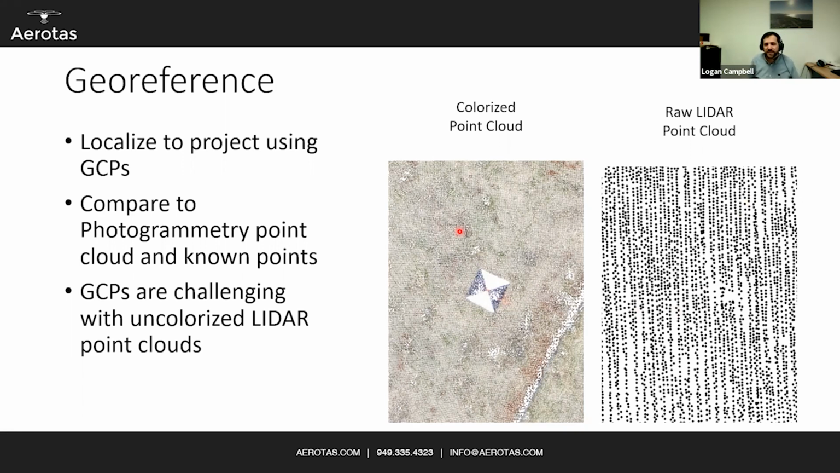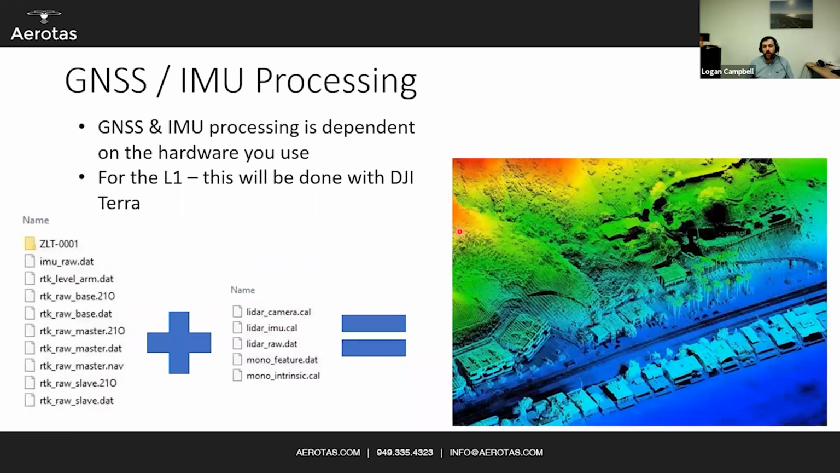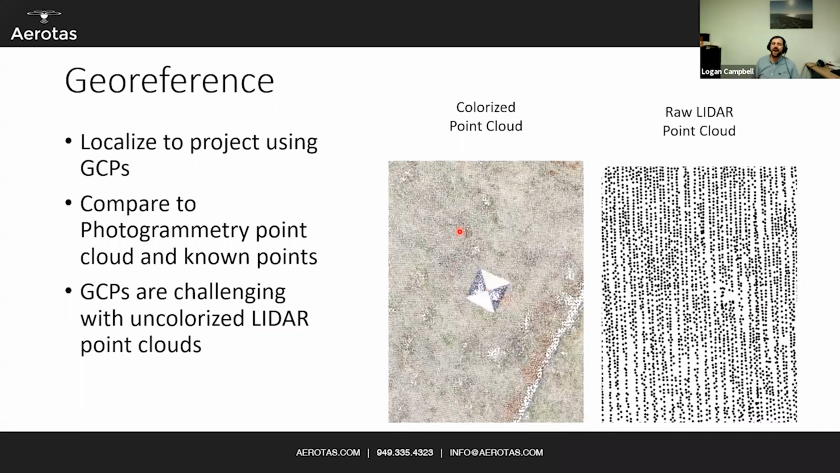Thankfully, with new systems like that DJI L1, because it has a LiDAR unit and a camera on the same unit flying at the same time, as part of its pre-processing software it is capable of creating a colorized LiDAR point cloud, which should make it much, much easier to localize in the X and Y direction. We are certainly still going to test that a little more to see exactly how accurate the colorization of the point cloud is. But that should help you with GCP marking as well as localizing your project using GCPs.